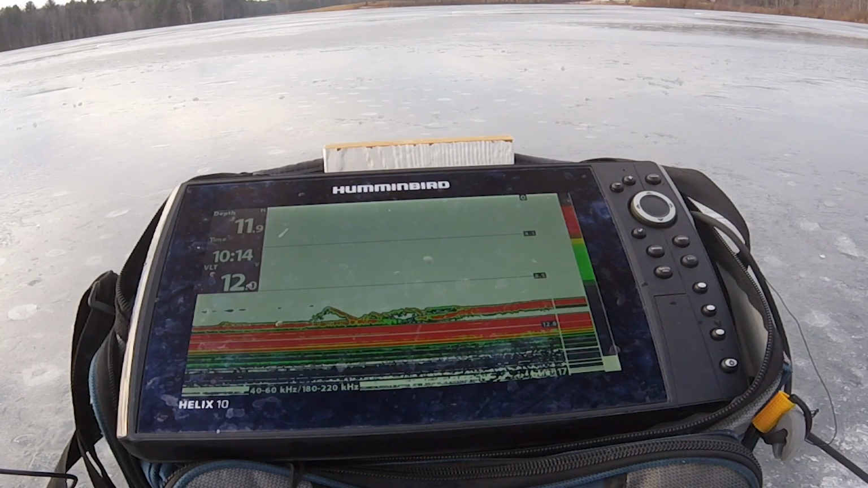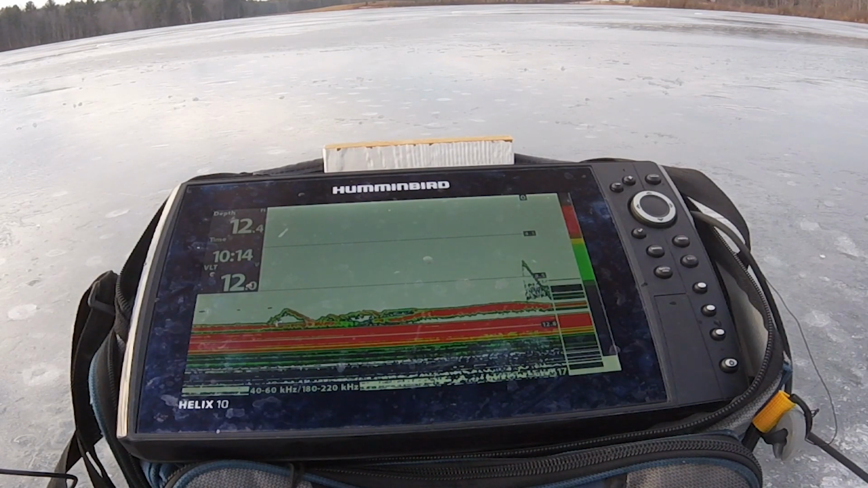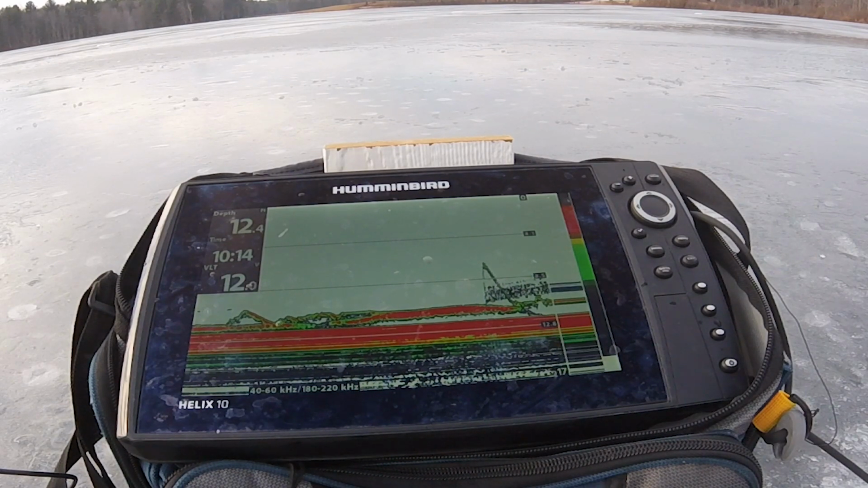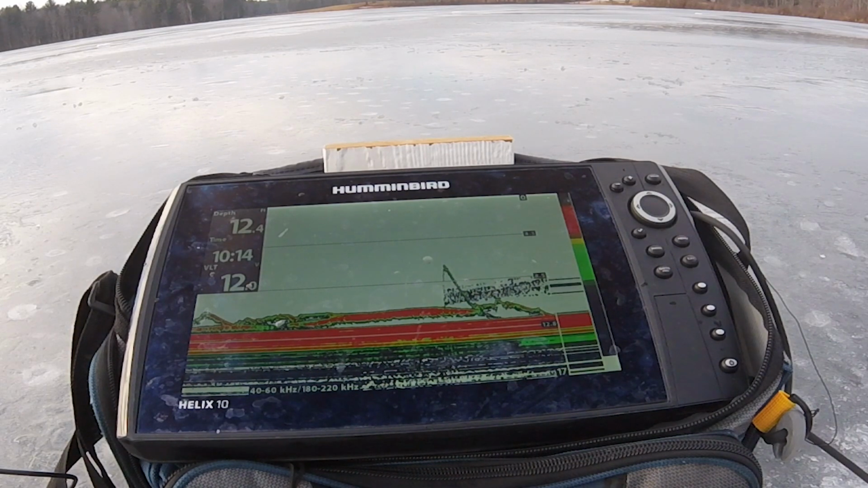My heartbeat's not involved in it. Just missed him there. So that's the first time he's actually bitten it, whatever it is. It could be crappie. The way it just acted right there is more perch-esque.